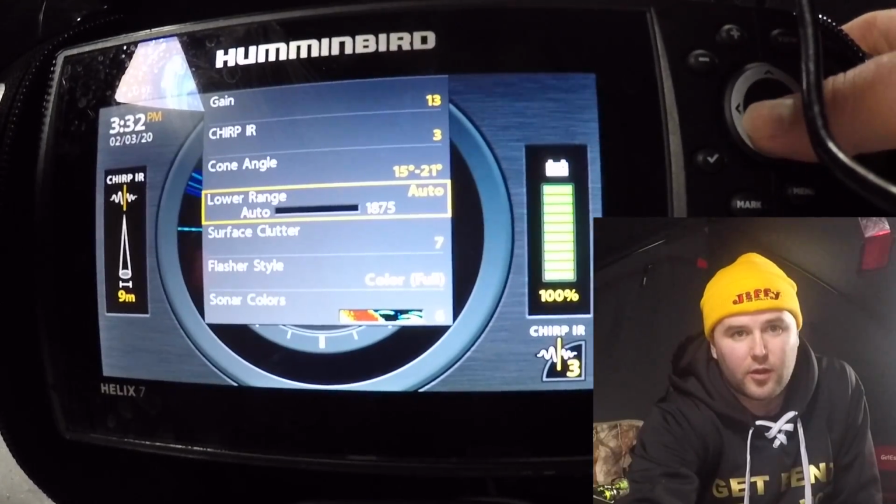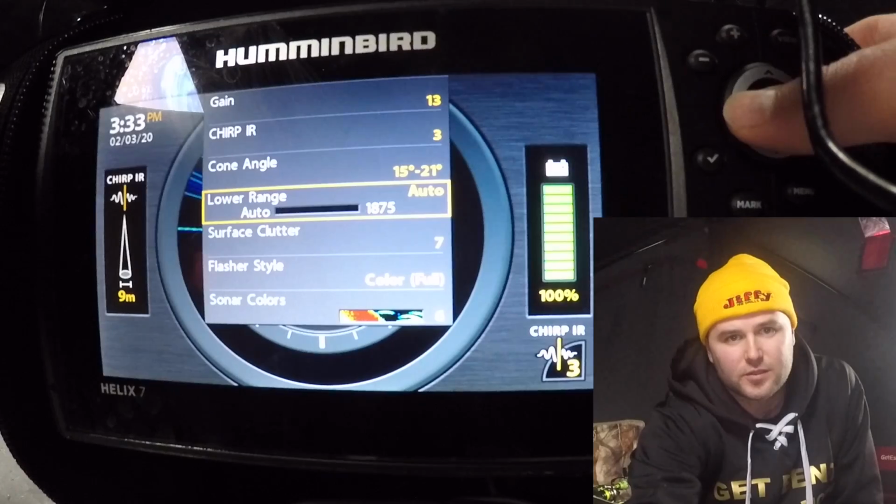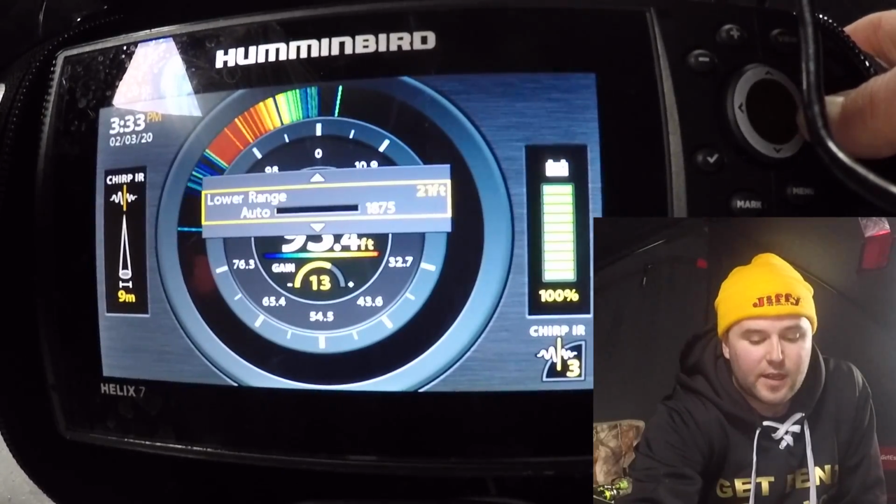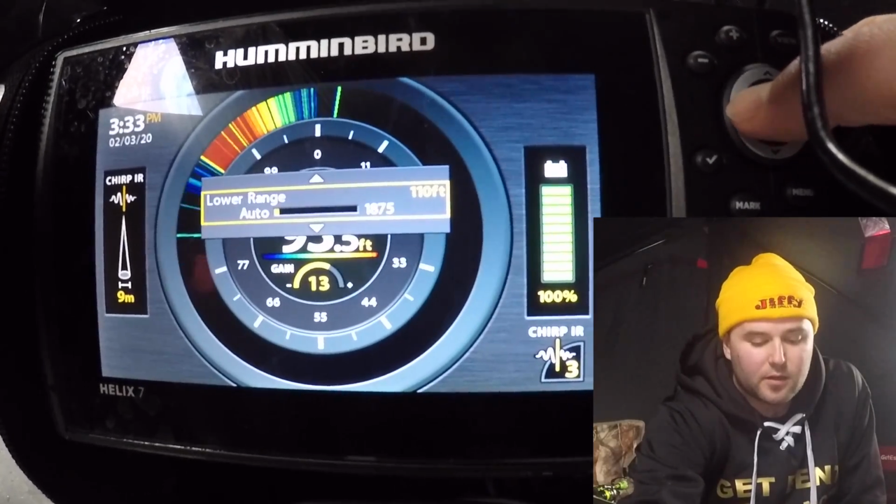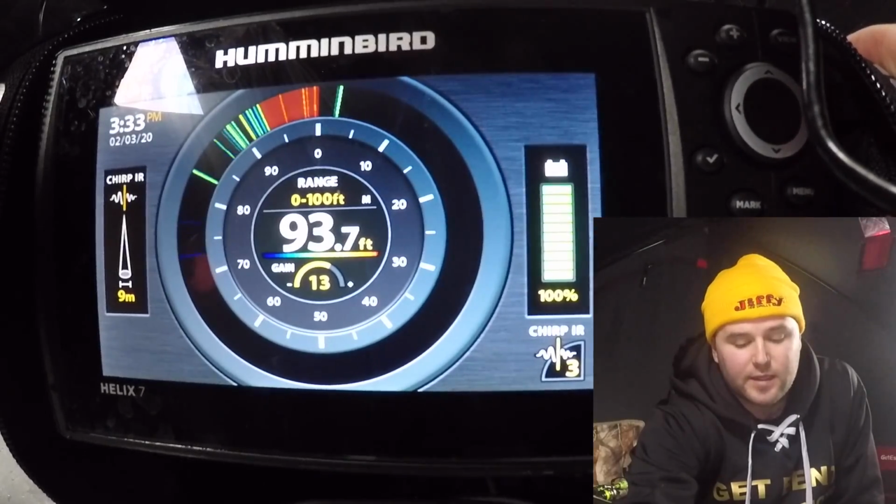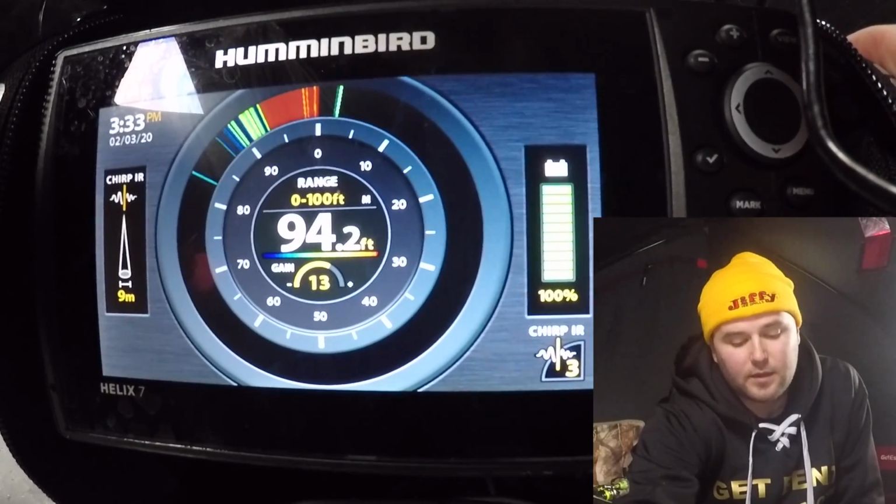The next is your lower range. Lots of times I leave this in auto, but sometimes if you get into thicker schools of bait, that bottom will bounce around on you quite a bit. So you can adjust this and crank it up to whatever depth you're kind of fishing in. So say, I don't know, since I'm at 93 feet, maybe we set it to 100 feet. And now your bottom will just be locked on there. Your 100 will be at the top, and that seems to work too.